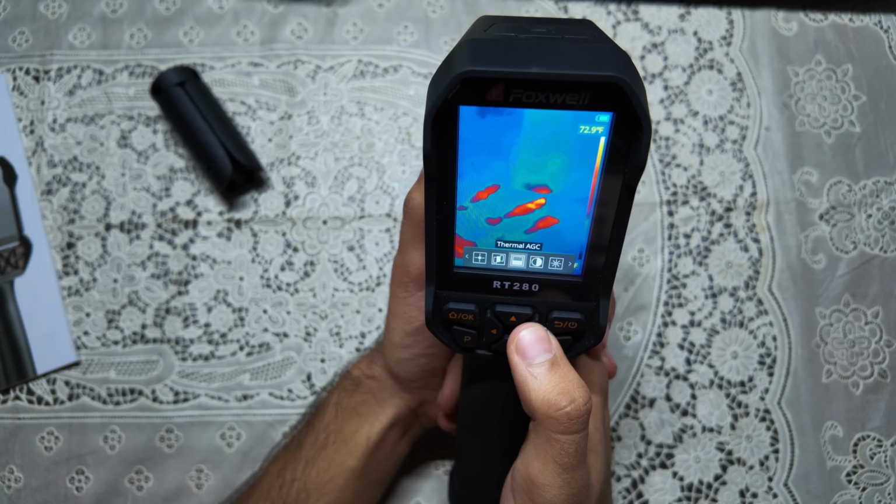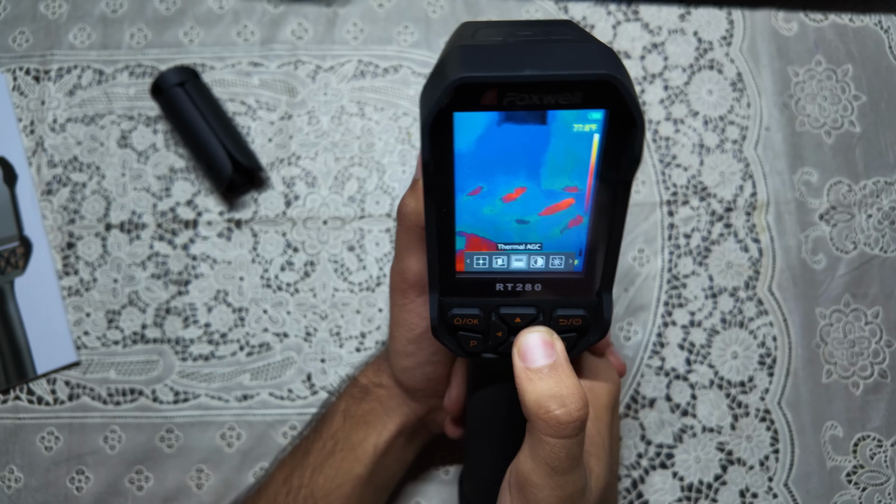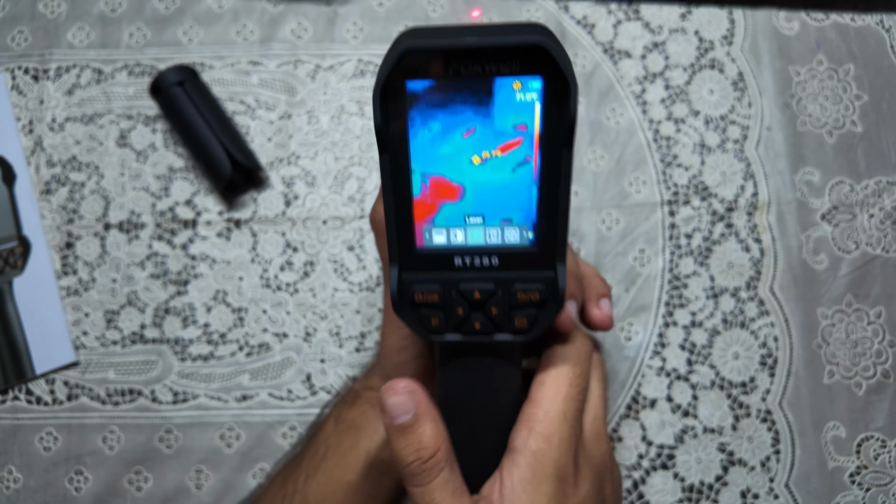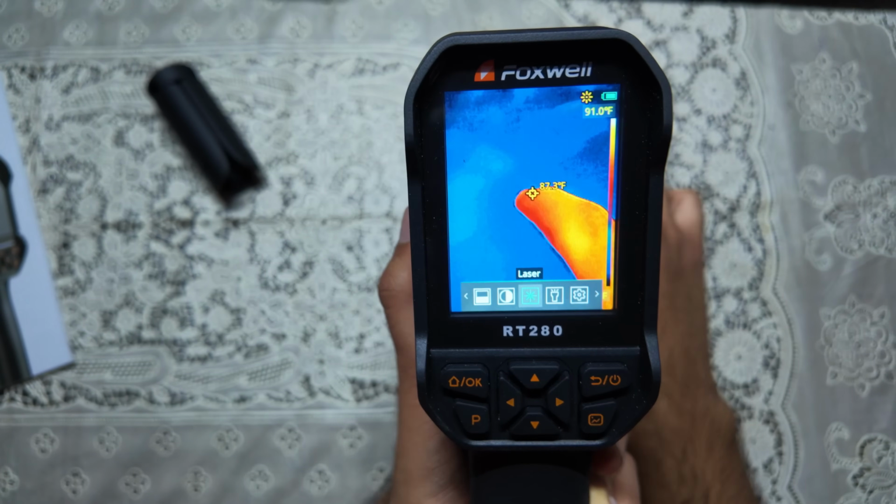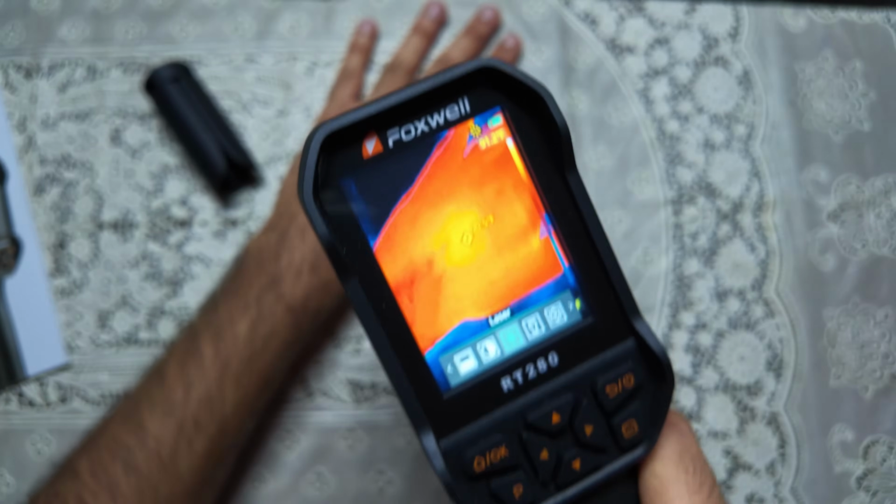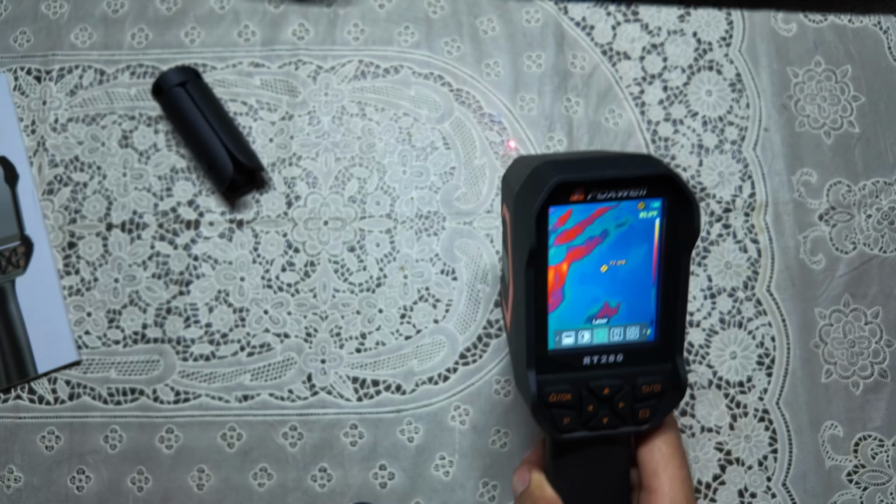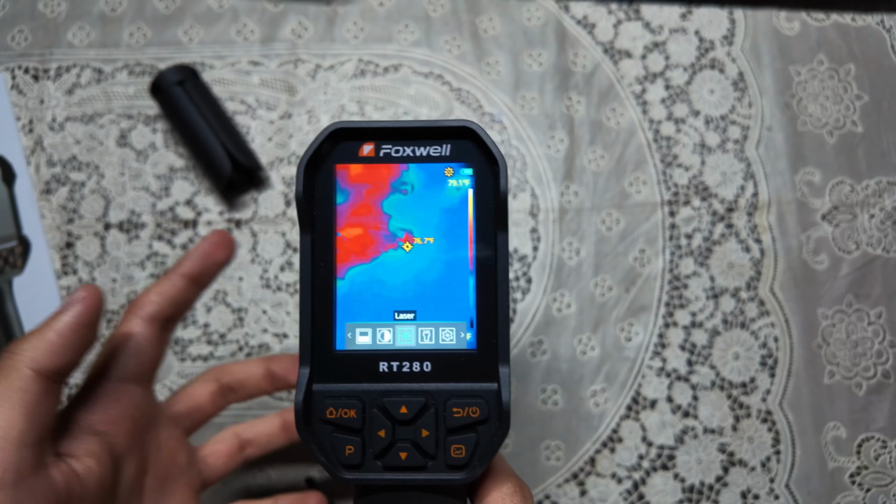And of course we do have a built-in laser as well. So for the laser, we come over here and we press on laser, and now the laser is on. And once the laser is on, you will immediately see this pop up over here. So this is basically the temperature of the surface where the laser is hitting. So for example, this is my hand. Of course, our human body is pretty warm. It's currently saying 87 on my hand. And then if I need to record any videos and pictures, of course, I can also do that.